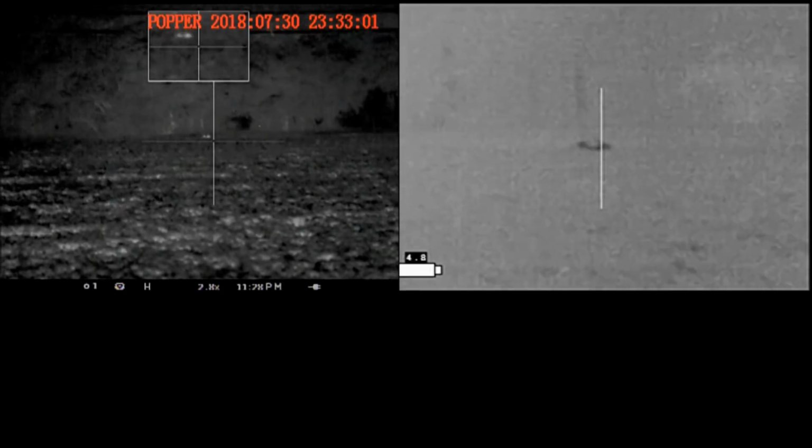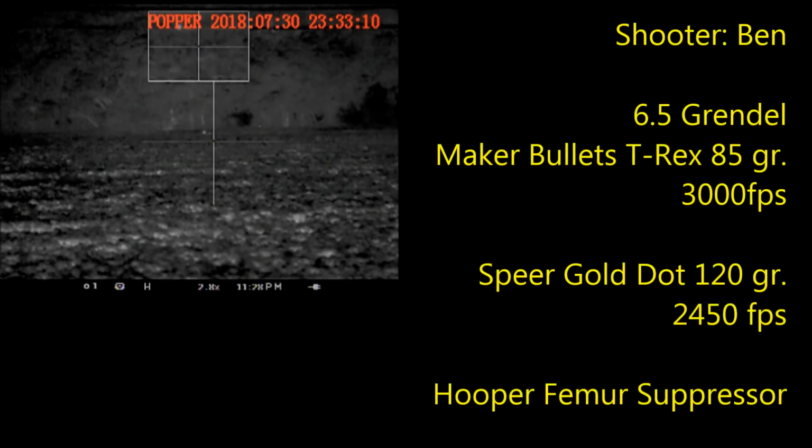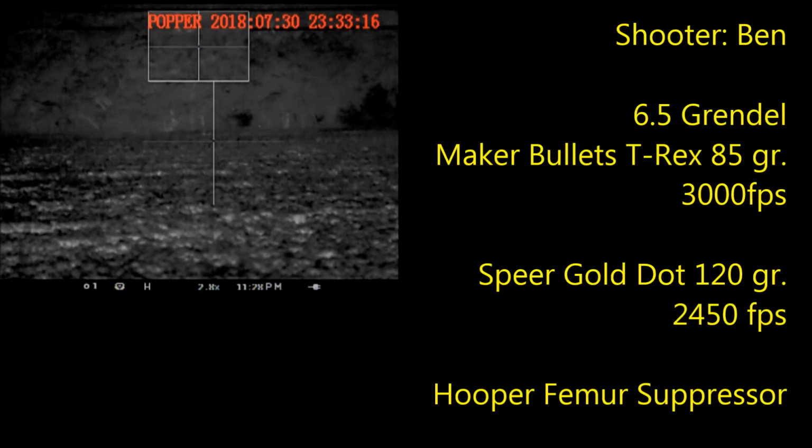And at 185 yards, the coyote goes down with 2 impacts. I figure it's done for at this point. I turn off my scope, and Ben smartly stays on target. Now the bullet he's testing is the Maker Bullets T-Rex. It's an 85 grain monolithic copper bullet coming out of his gun at about 3,000 feet per second.